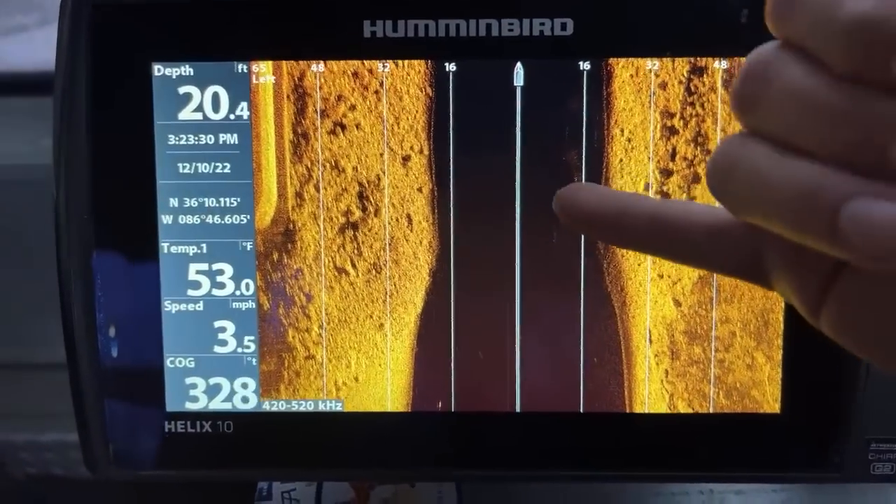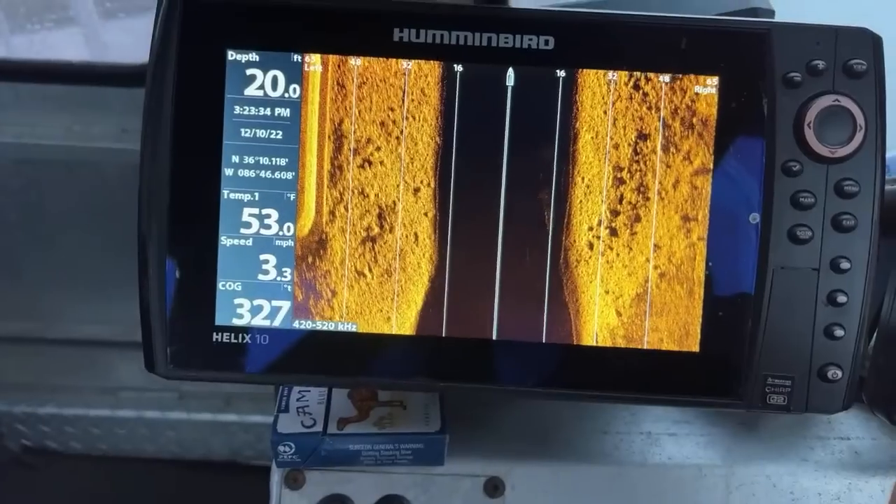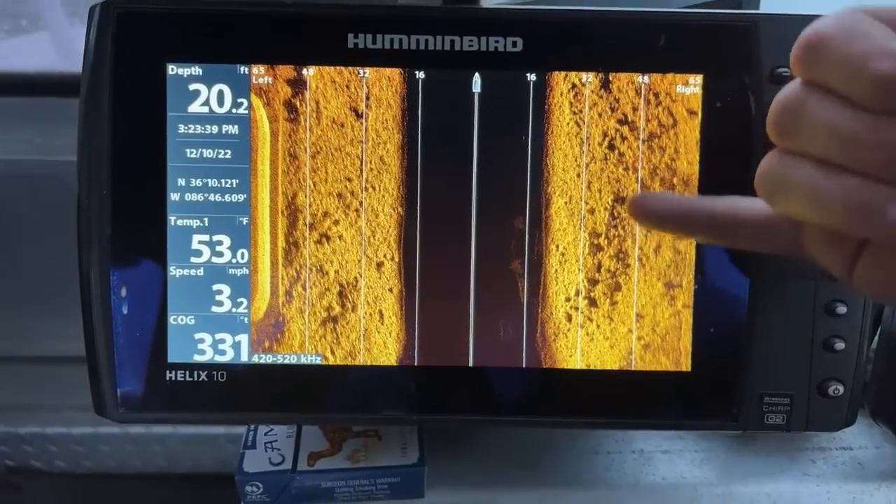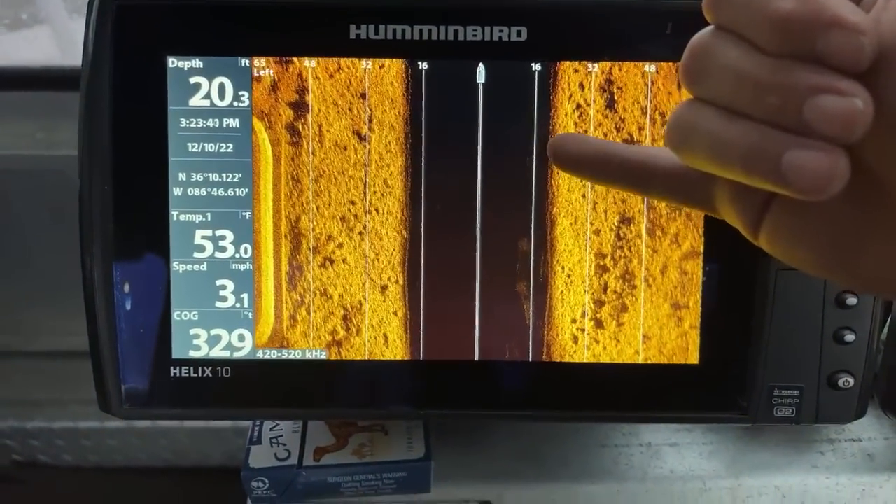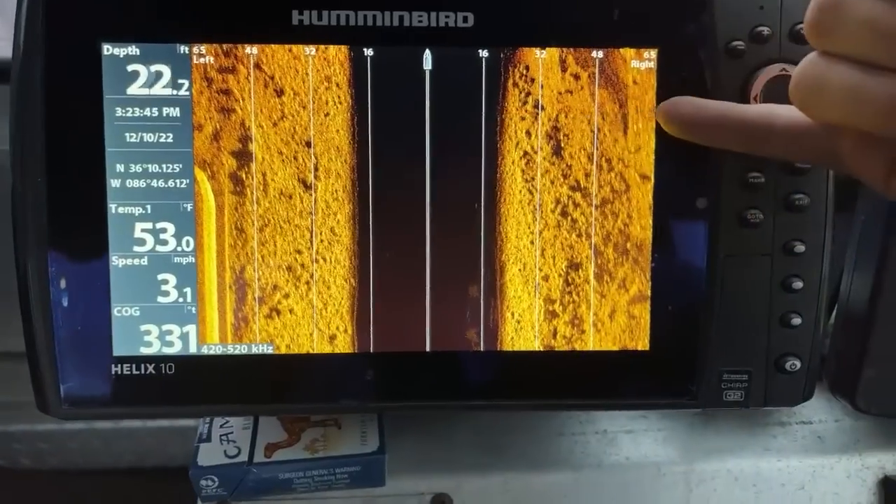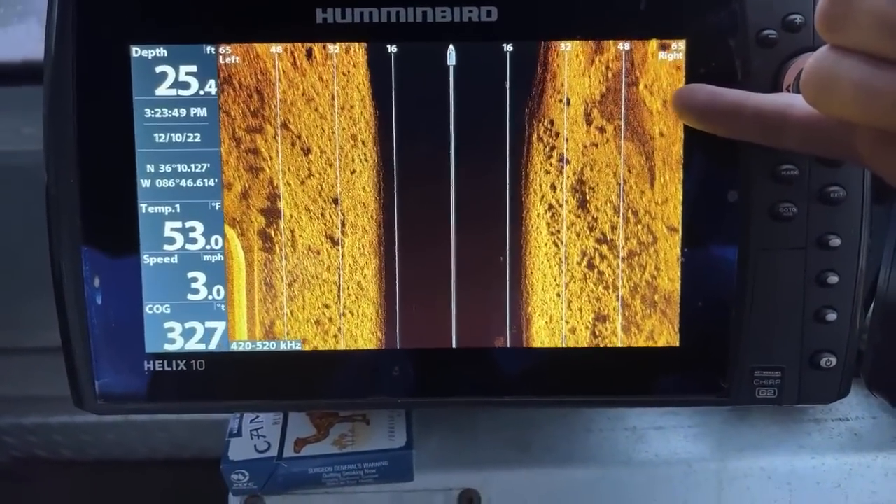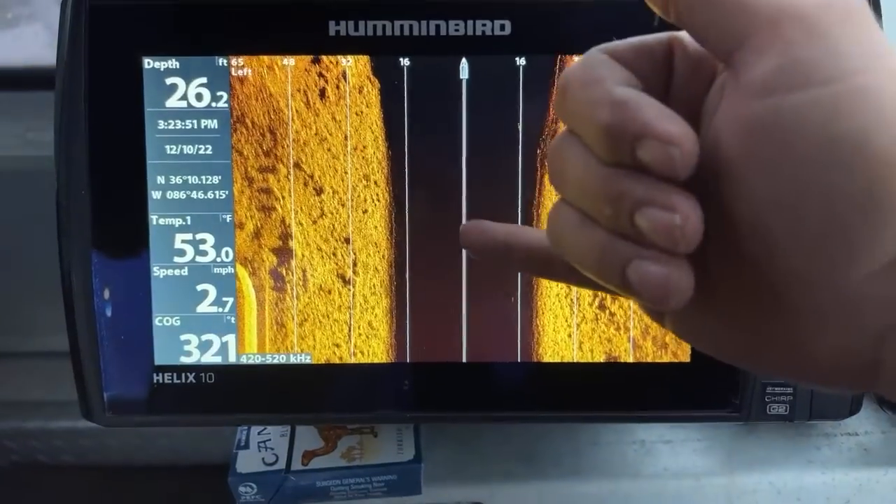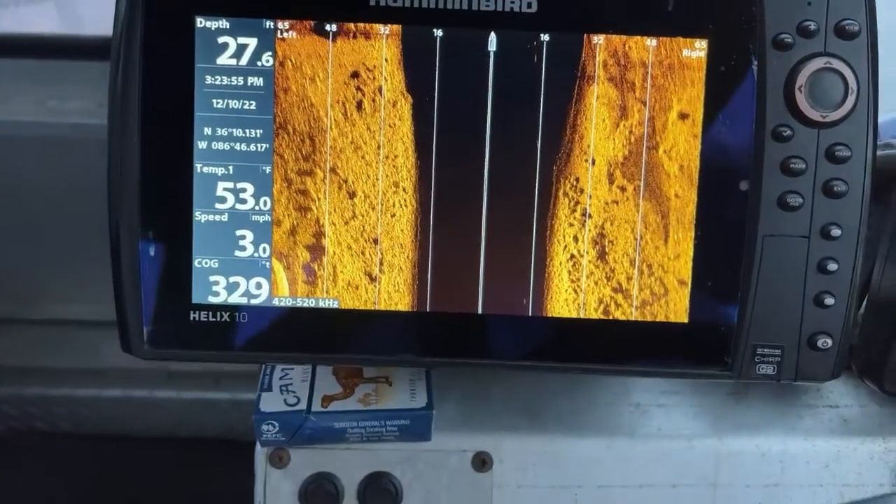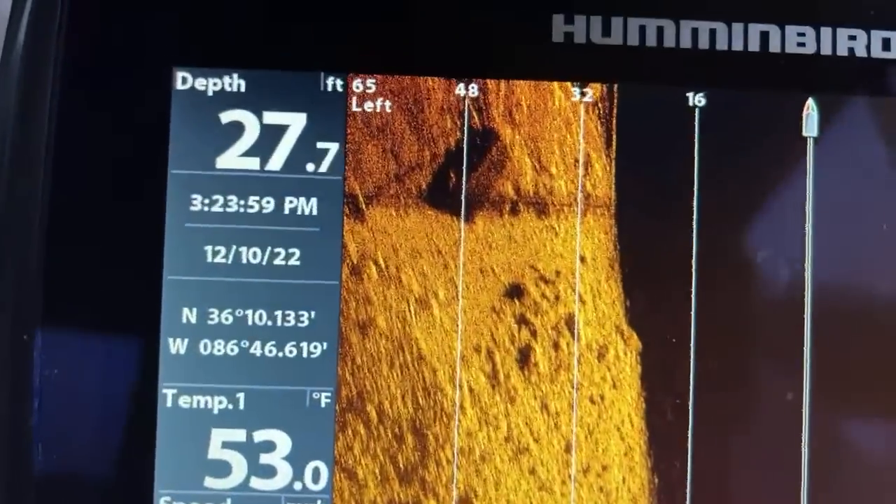So this is where we need to be searching. We're going to concentrate really hard on this area. This is the black line. This is the water column. This is casting from 16 feet, and it's going to be about 20 feet in depth. You're casting a beam 65 feet to the left and 65 feet to the right. This is almost like a down view from here to here. Now, this is where we're going to be concentrating more. There is something right there.